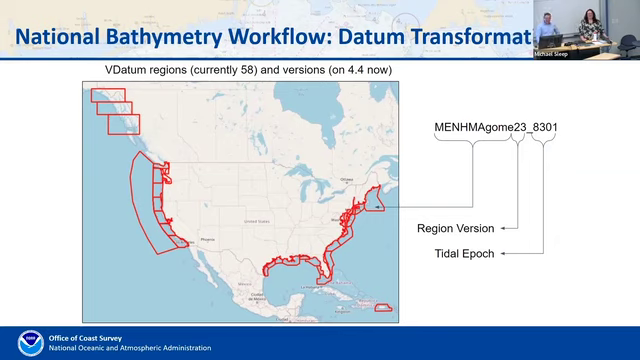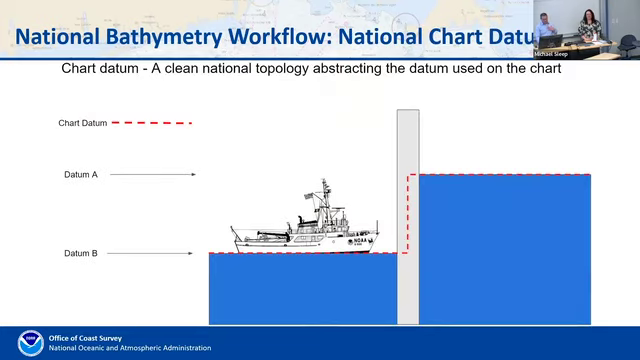Part of the reason that I also said version of VDatum is that the definitions actually change by VDatum region as well. Each one of these regions might have a different geoid applied, and clearly has a different sea surface separation model, although some of them bleed from one to the other. Being able to do that clearly and consistently, and then have the bookkeeping to keep track of which ones were used, is something we would like to have as part of our process.